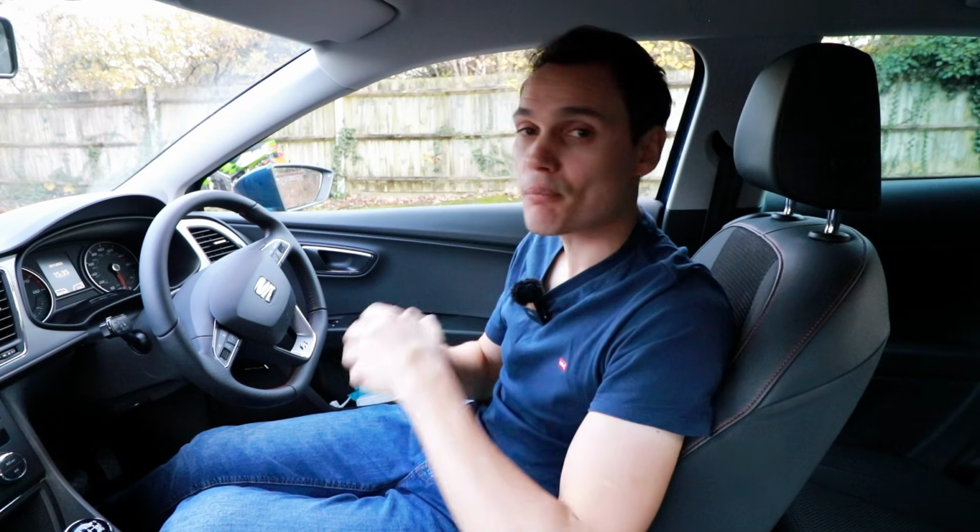Some people use yellow glasses to try and filter out the blue light and increase contrast, and that does work and that can make driving more comfortable, but I can't recommend it because it does filter out light. Therefore, in some situations, you're going to see less.